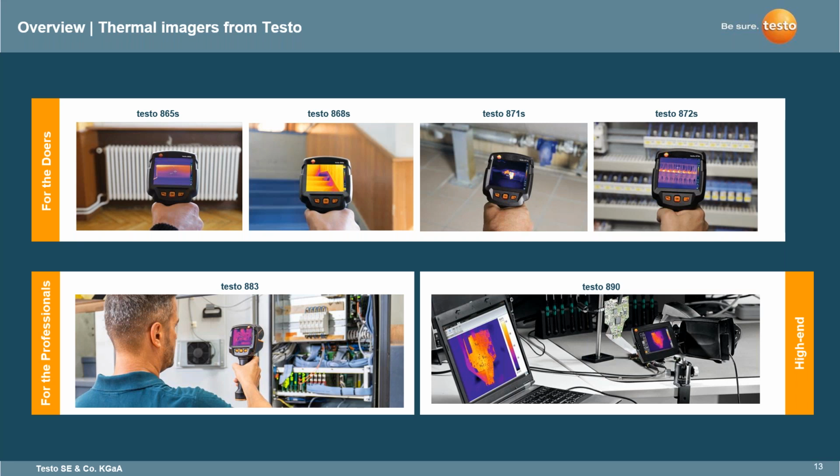Whether it's the lens size, the pixel resolution, the temperature range that the imager is calibrated for, the optics set, even the detector in these imagers. Every imager does have a unique spot where they fit, and also the different applications that they're used in.